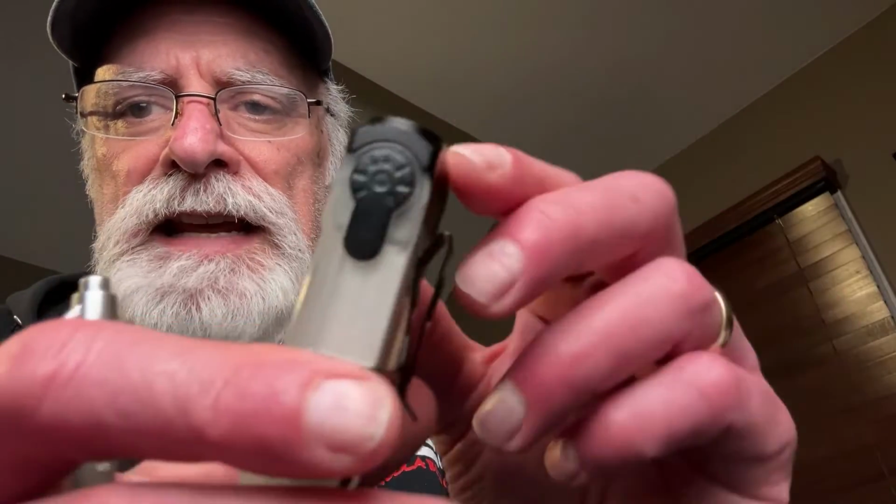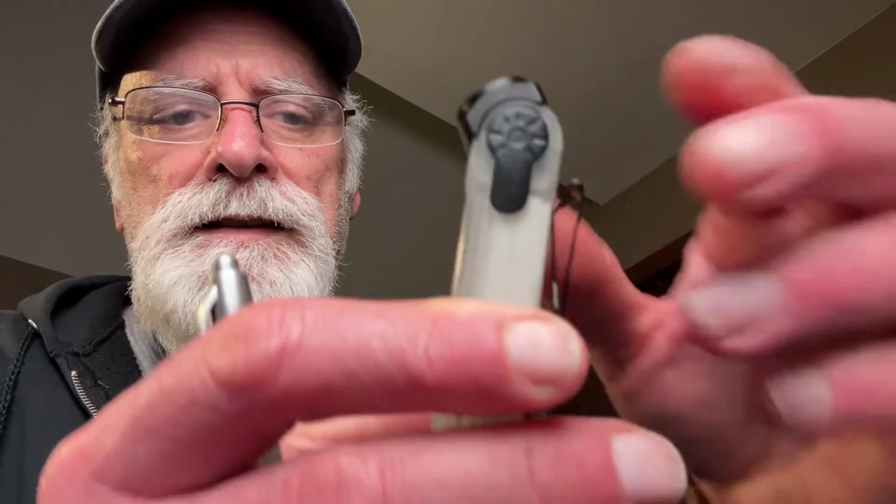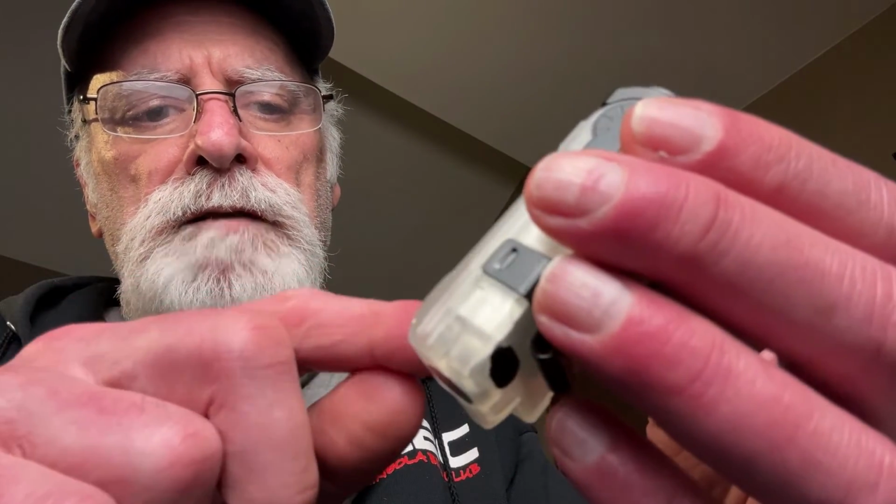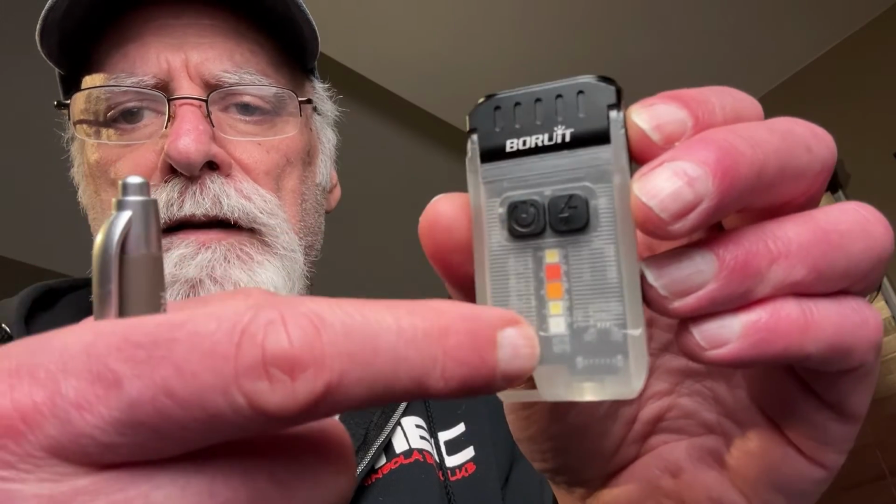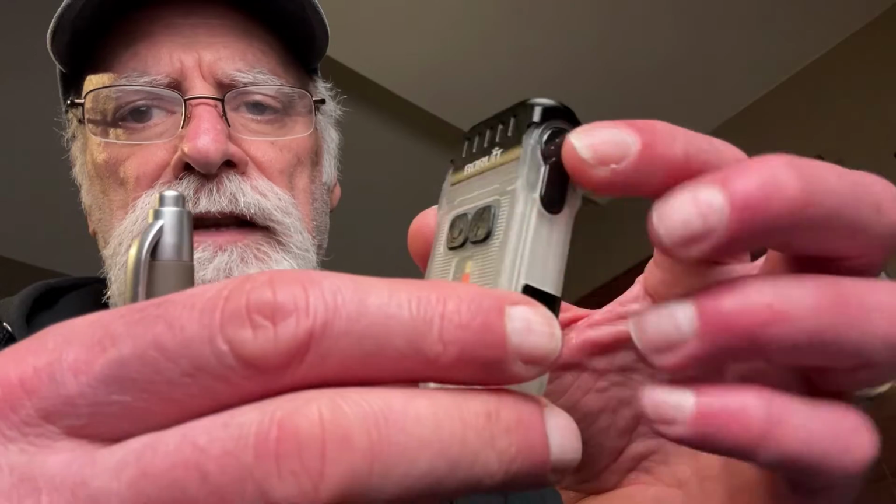It has an adjusting head on it, so you can flick it in either direction. Works pretty nicely. It's got two LED arrays, one on the head with 3, and then another 5 on the front like this. Each of them is controlled separately by these 2 little buttons on the side.